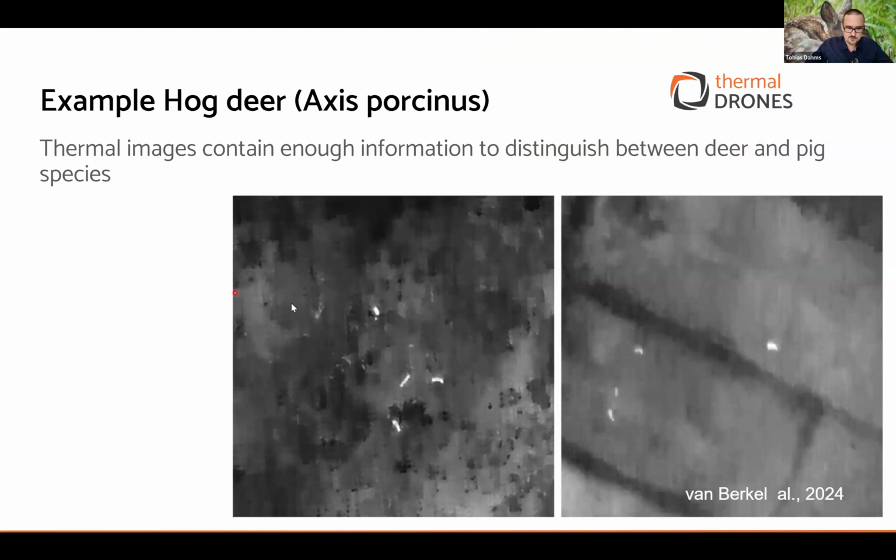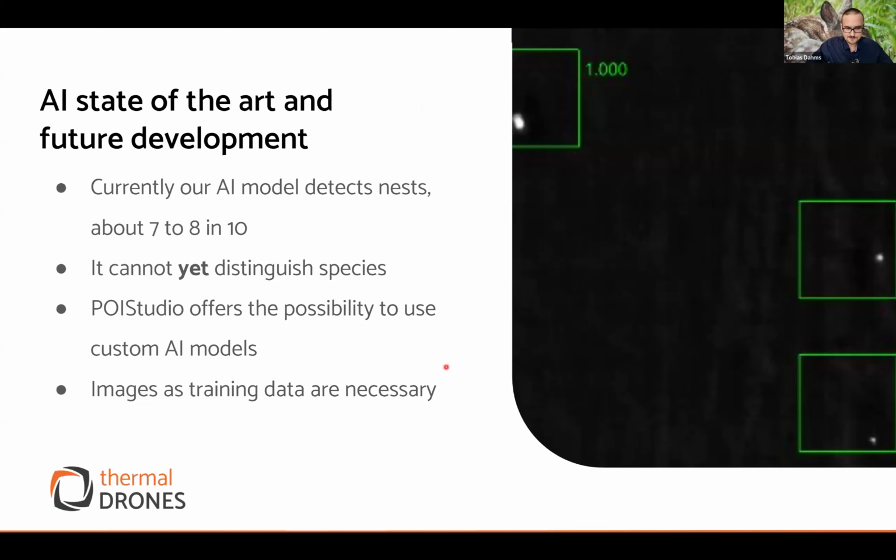So what Frank said, there's a lot of information also in these images, even though they are relatively low resolution. And what you can see here, you have a typical shape of the hog deer and a totally different shape of this pig. And with some experience, you can learn to distinguish them. What you cannot distinguish is different kinds of deer, in this case, deer species. So there you need to rely on other methods, and there they came in with the camera traps.